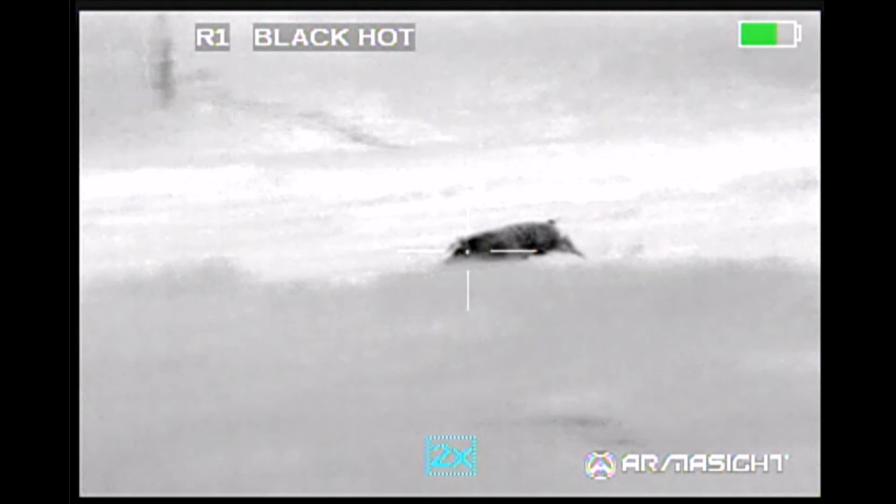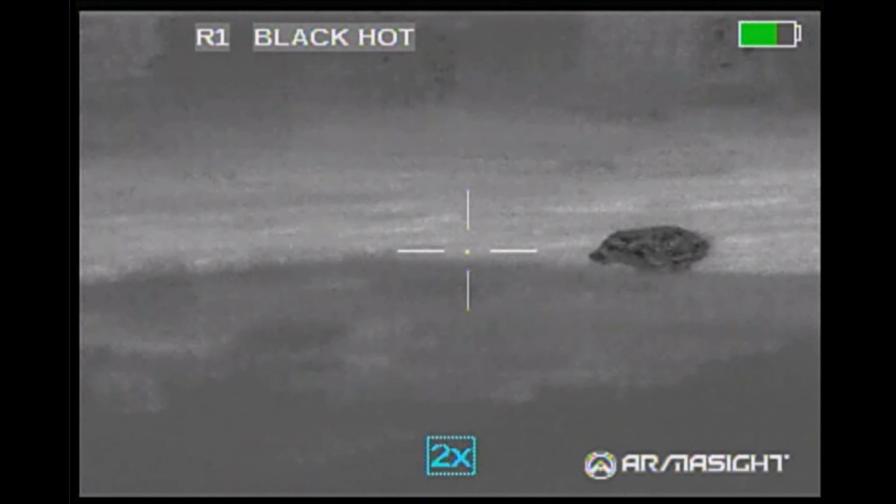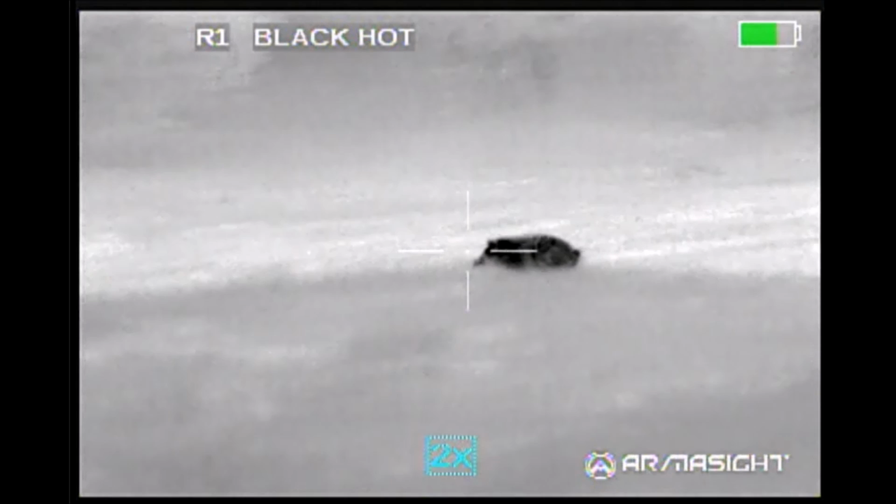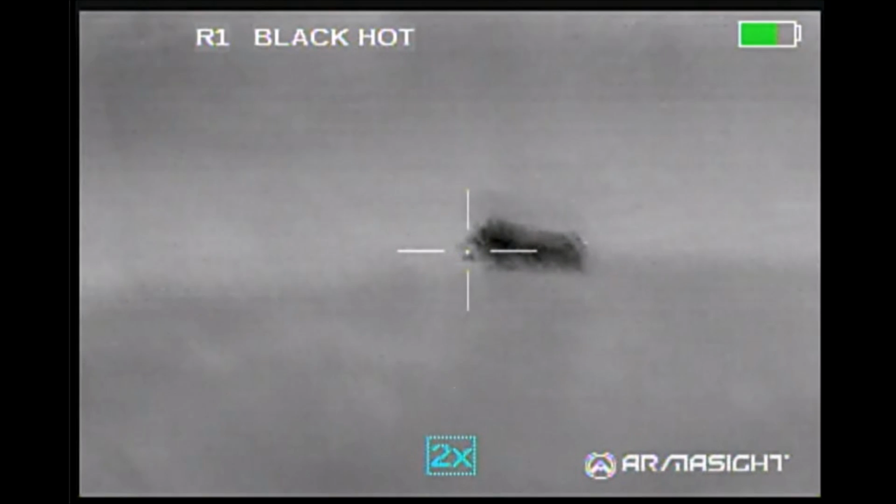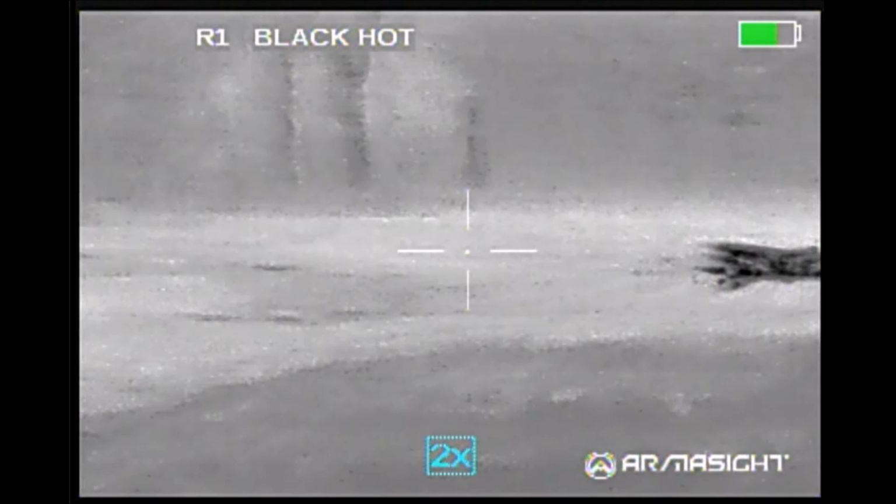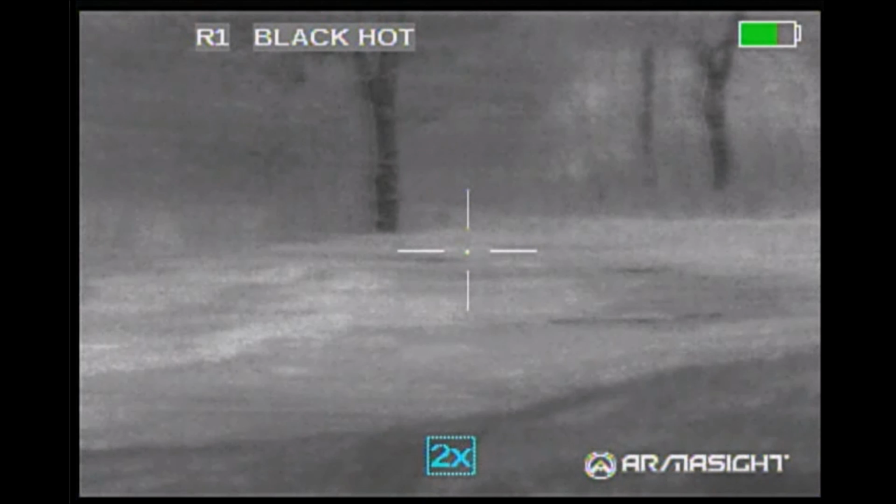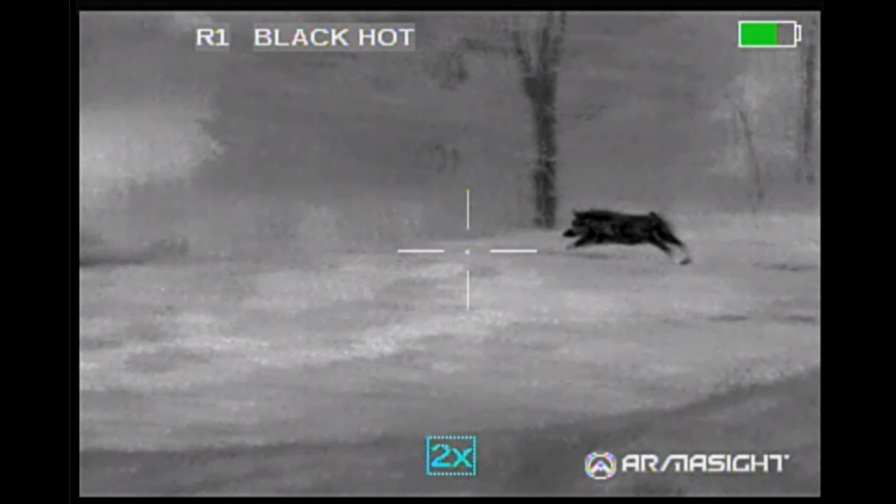And I try to track along to get the appropriate lead for this next shot. I overspeed. I slow down to let the hog catch up. And put the pipper on the nose, or try to pull the trigger, and it looks like the shot ends up behind the hog despite being well aligned with elevation. The third shot comes next, and it looks like it's going to come out well low.